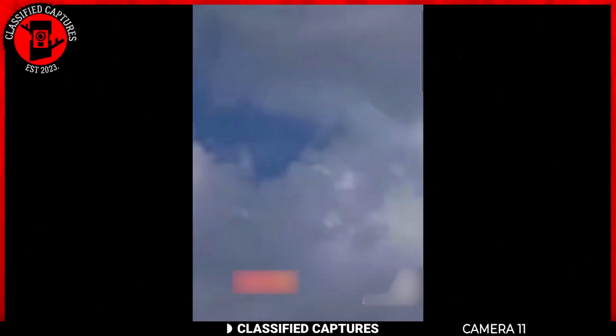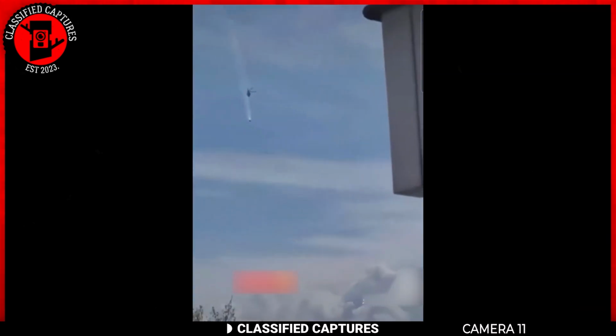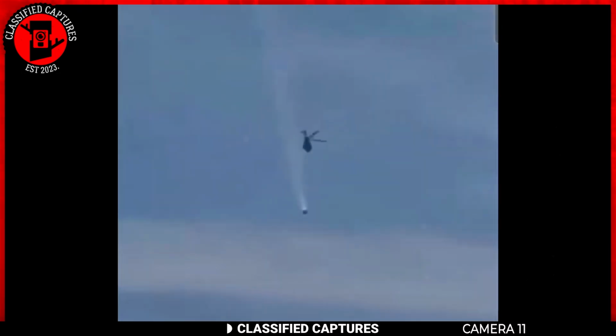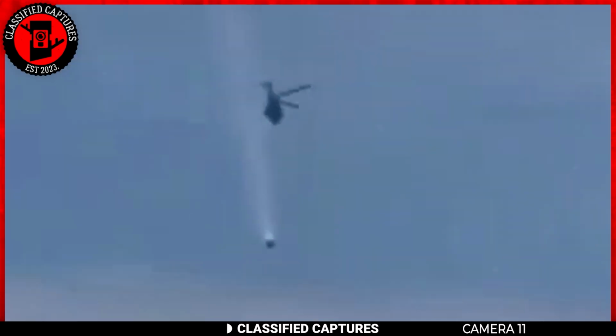The clip introduces us to what looks like a helicopter flying in the sky. It wasn't alone, though. It was flying with another craft that was much smaller than it was. This smaller craft was leaving a trail of mysterious fumes behind it. Now, what could that craft have been?